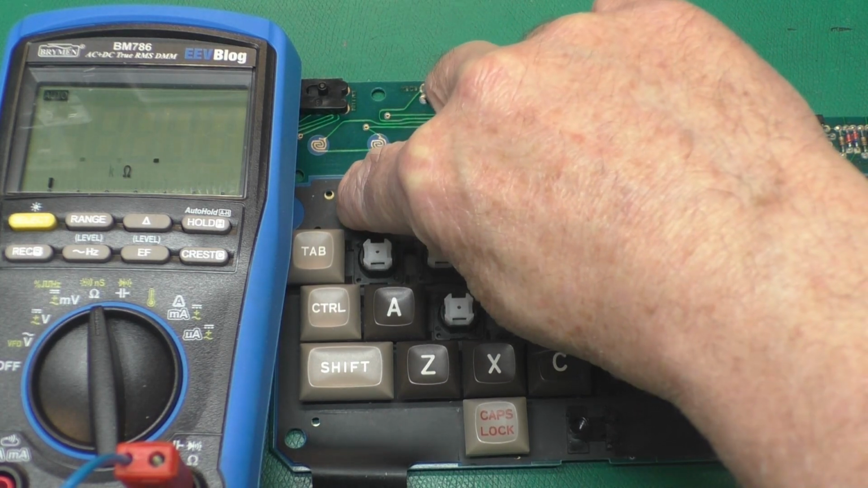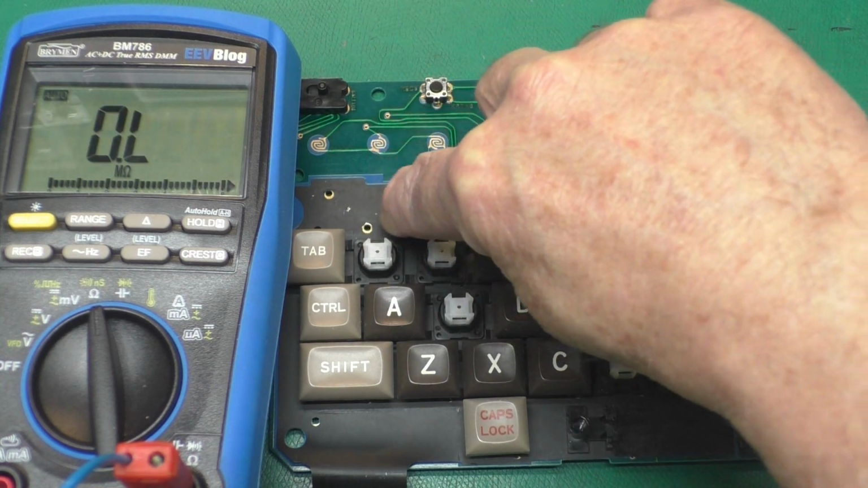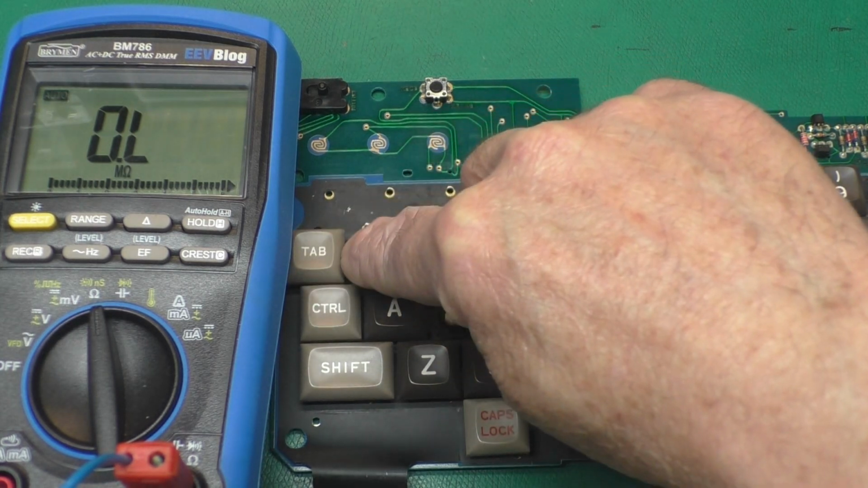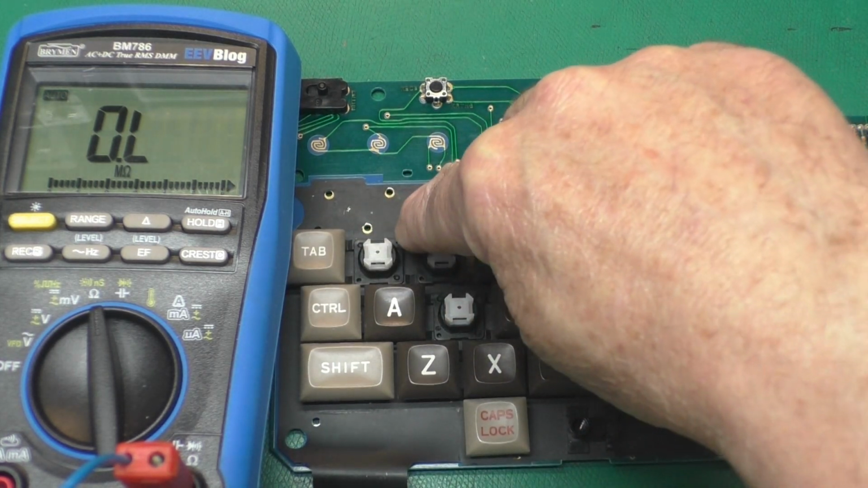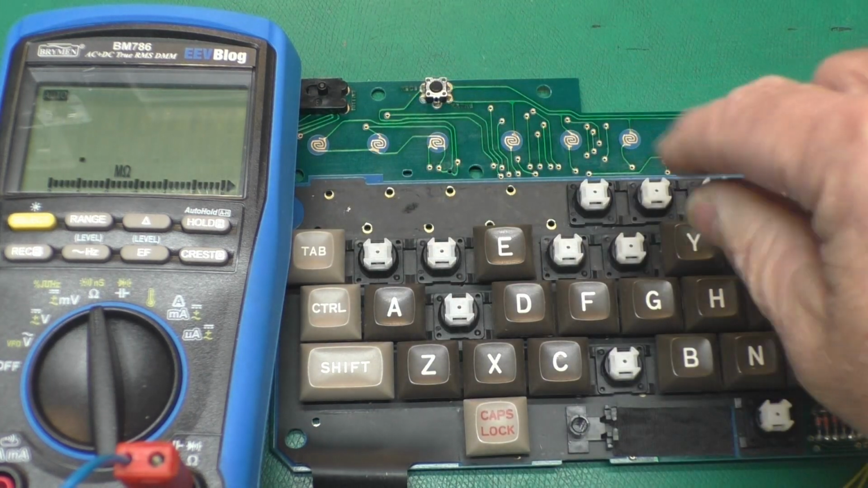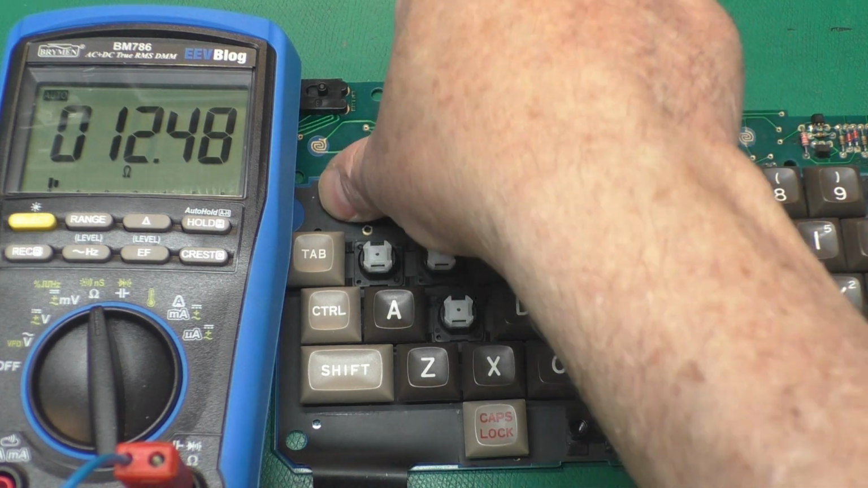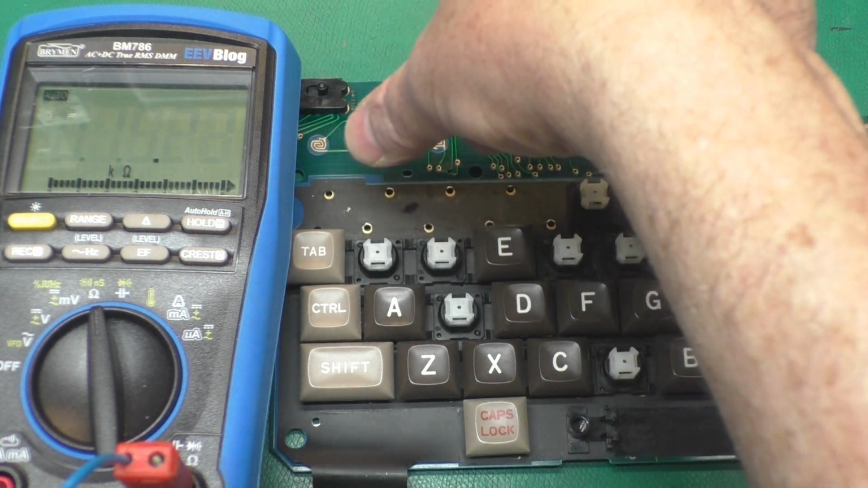Curious. Okay. Yep, it's definitely right there. That's what's causing the short. 12 ohms, yeah. The lowest I saw it was about 13 ohms.